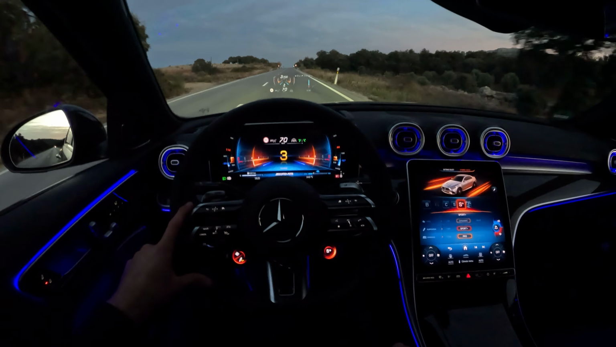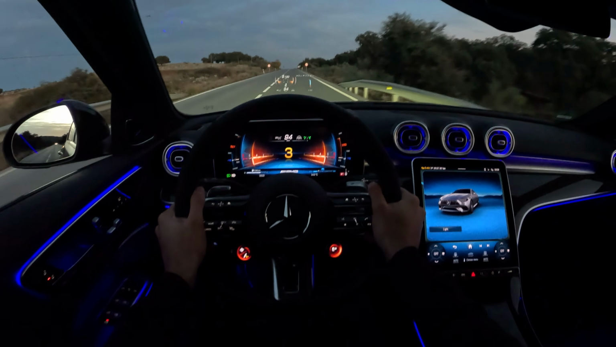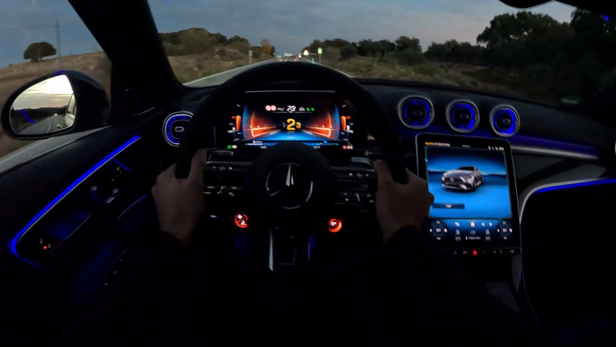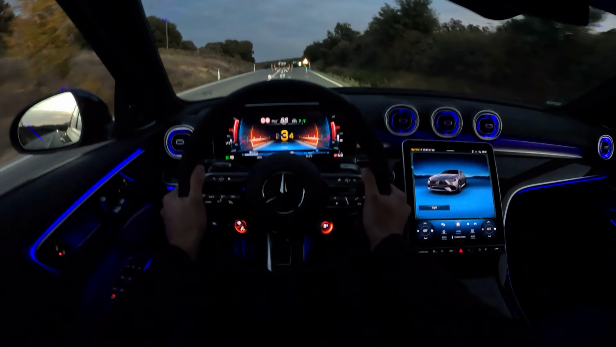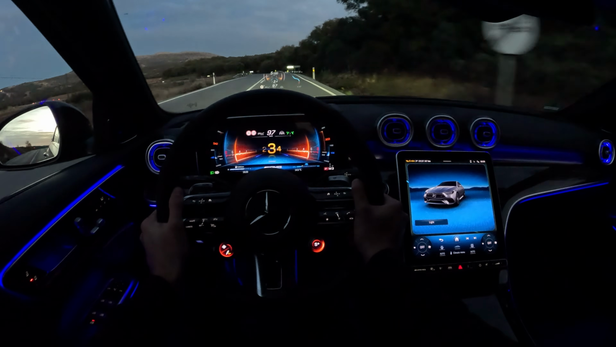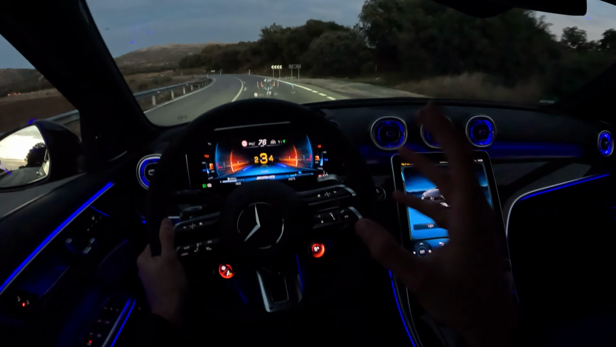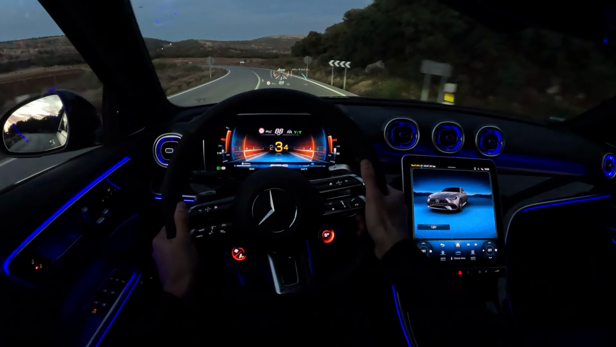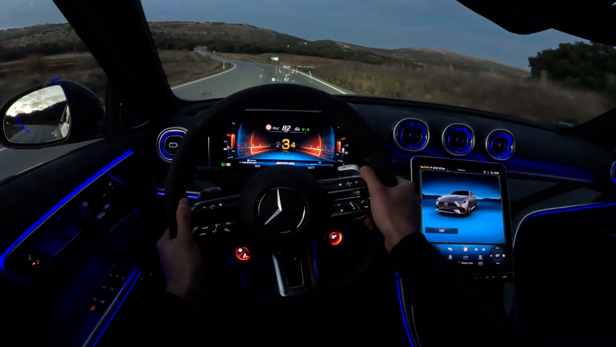I'm slowing down a bit. Ooh. Downshift. Whoa. We have so much power. Whoa. The car, look, first things first, the car is extremely heavy. We're talking plus 2,000 kilograms. But this thing is unstoppable.